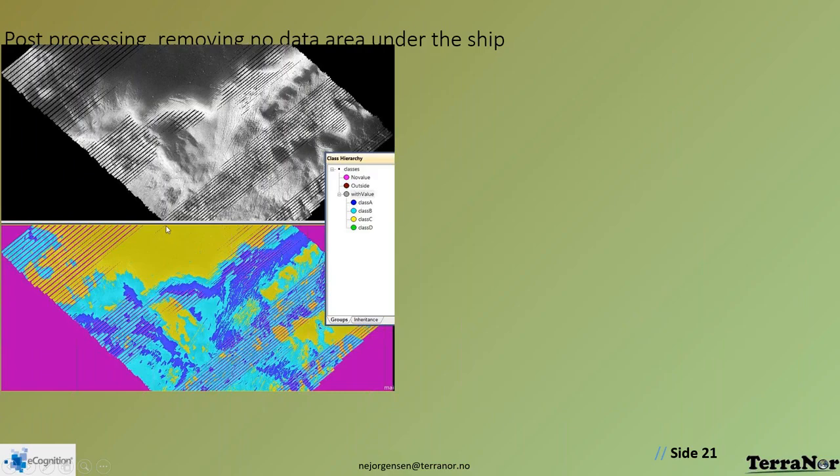Post-processing is something we have also added as automatic routines. You see here some black spots. You saw these when I showed you the control data files under the ship. You see the black stripes here. They're under the ship. So what you want to do is fill them in, because you don't want the black areas, because there's no data.